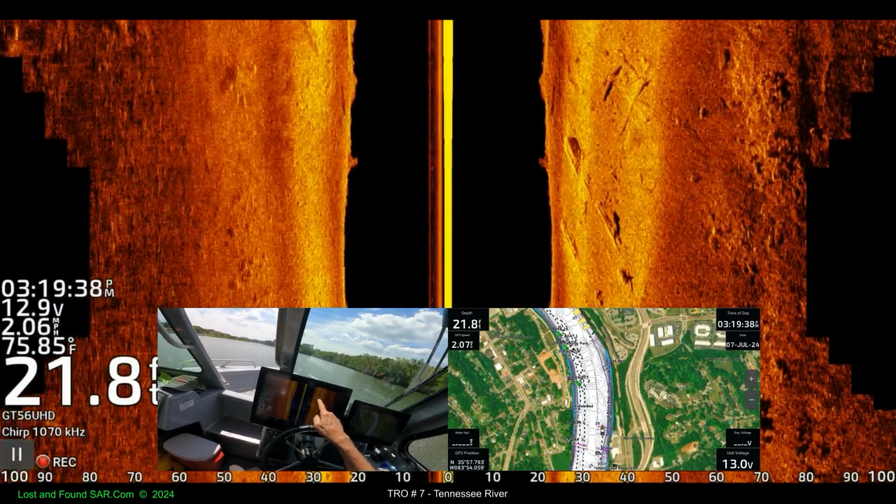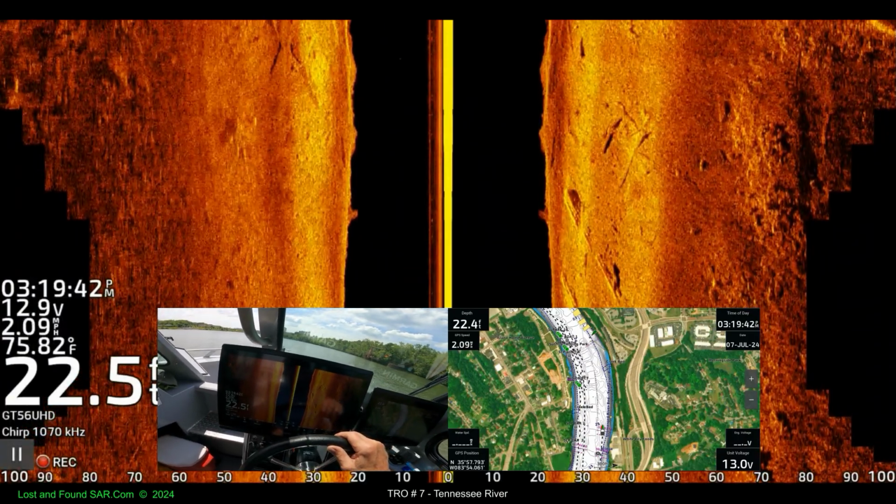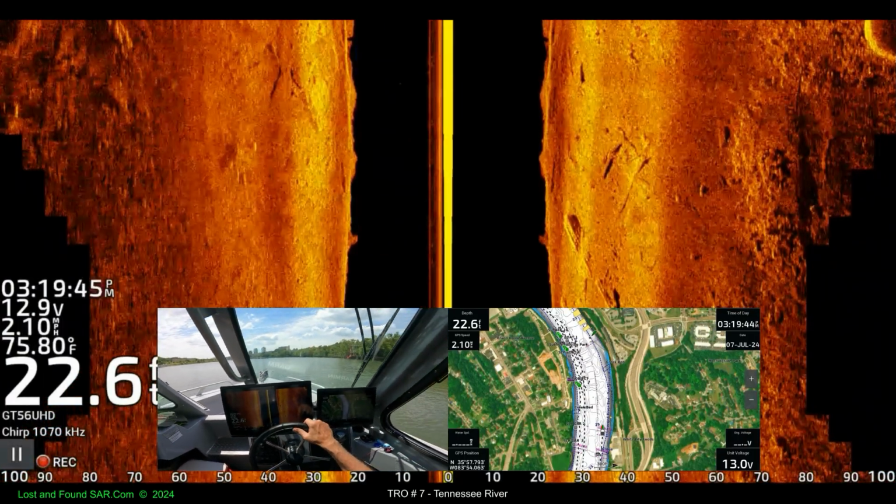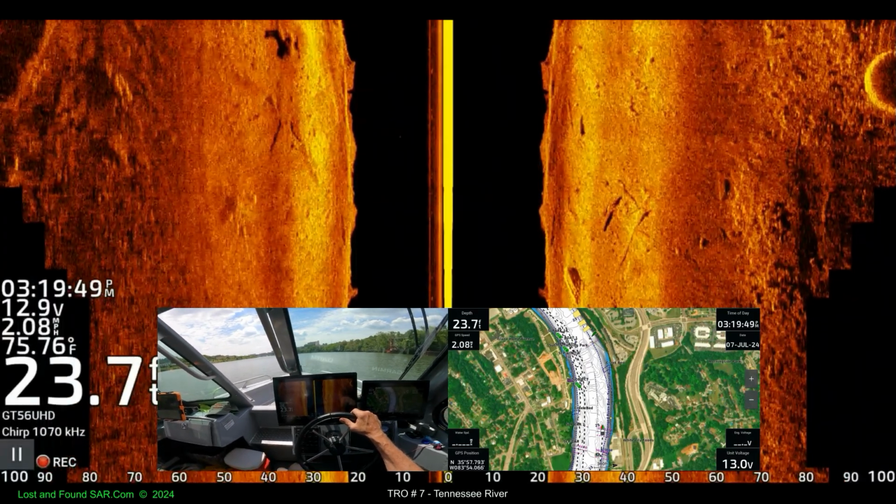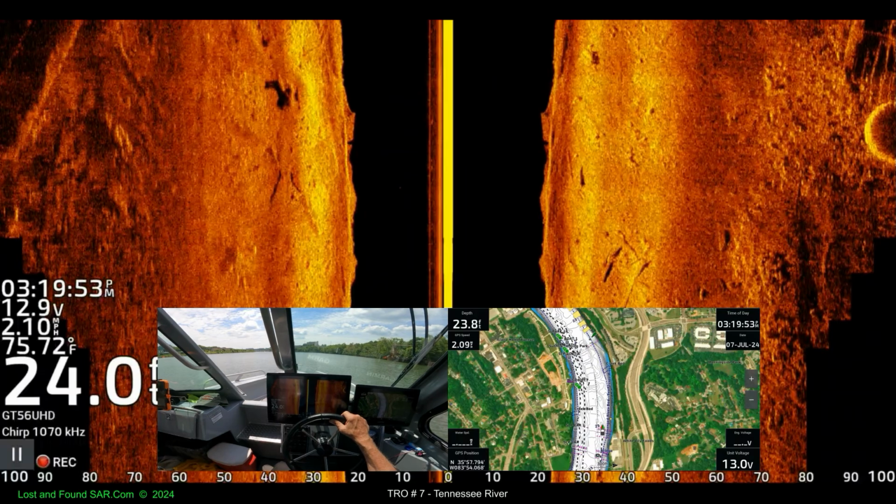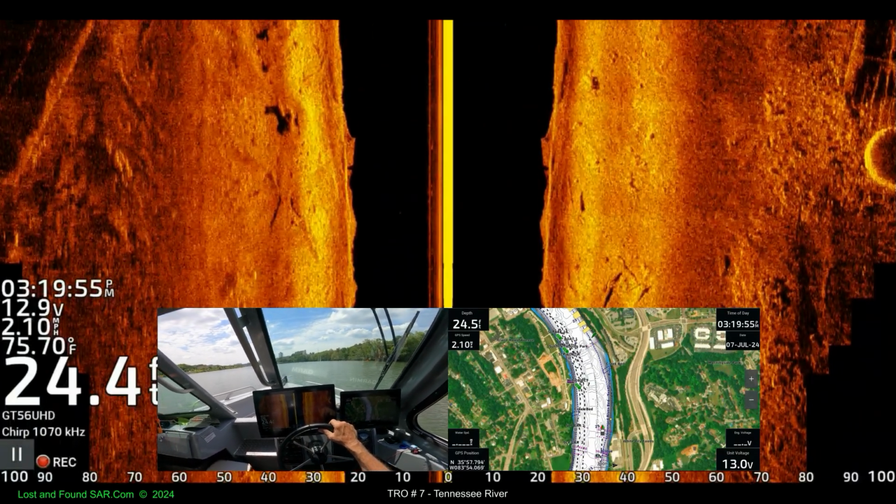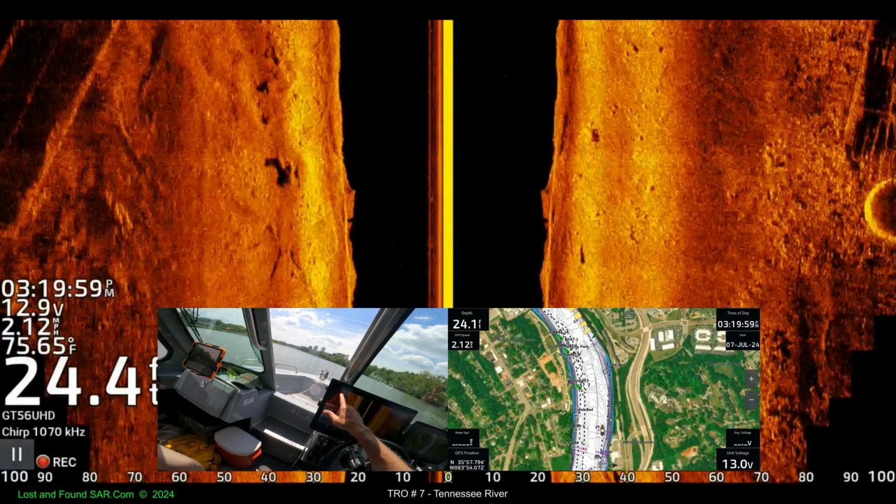And look at this. There's debris right there of something. There must have been all kinds of things just explode and sink down here. Look at there, there's a big something out here in the water.